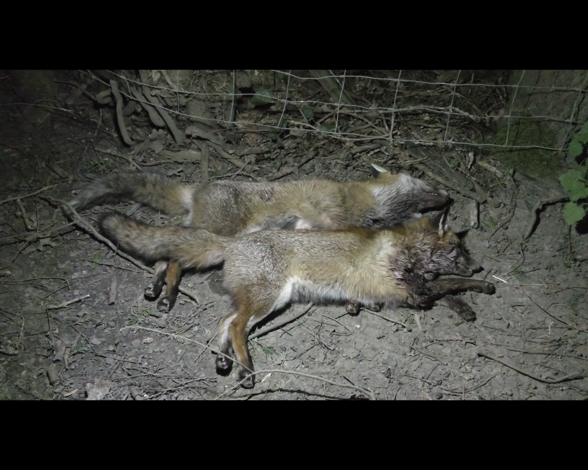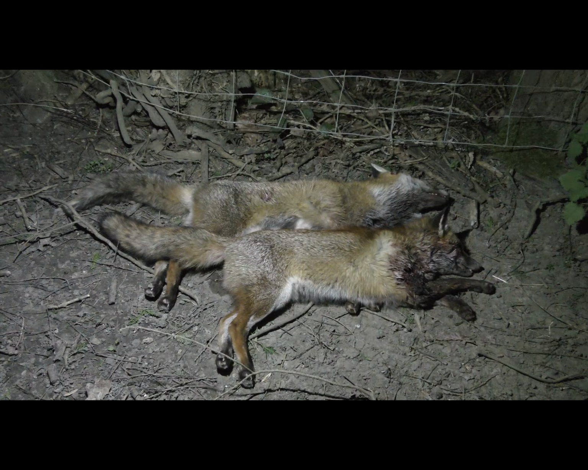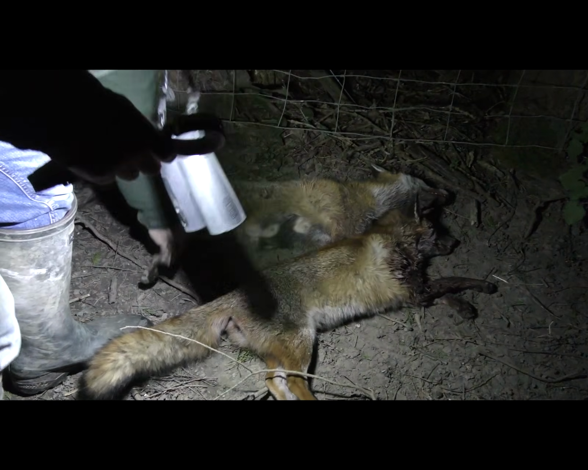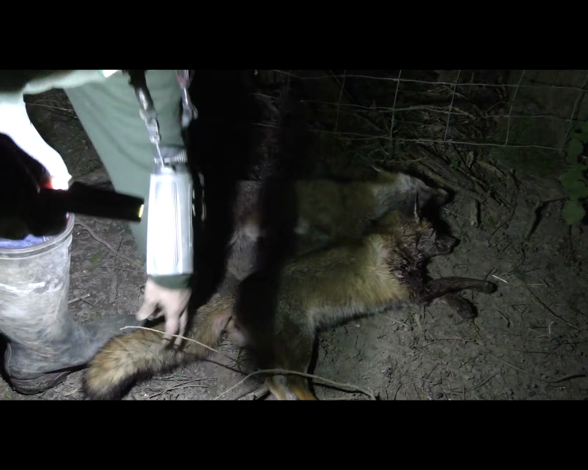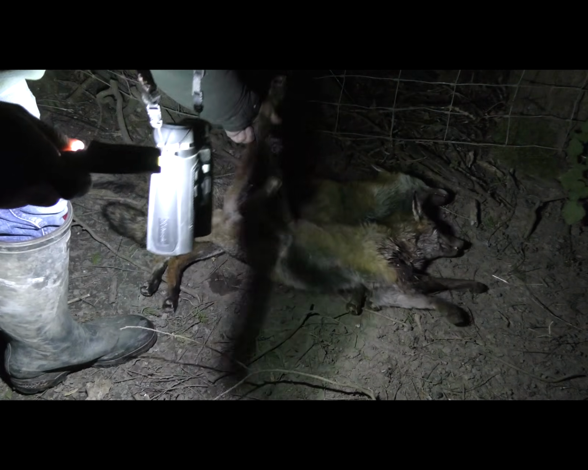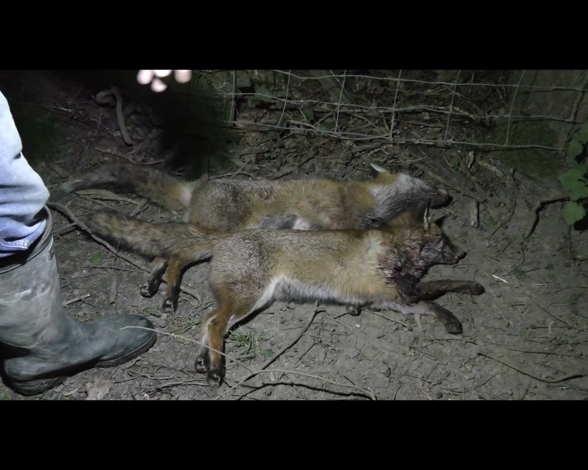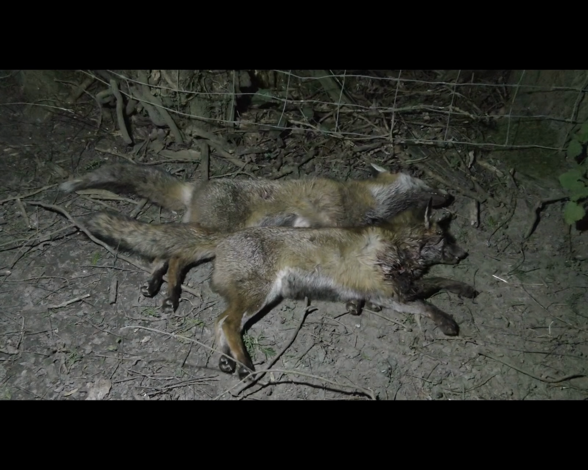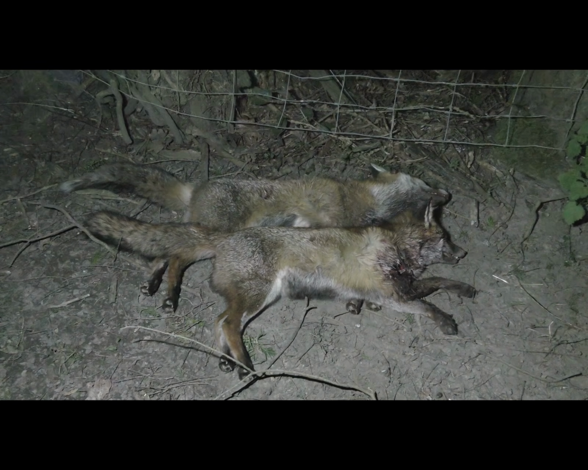Surprisingly they were both vixens. I was expecting one of them to have been a dog, but you can see one's had cubs and this one hasn't. They both have quite dark underbellies, which seems to be quite common on this farm.